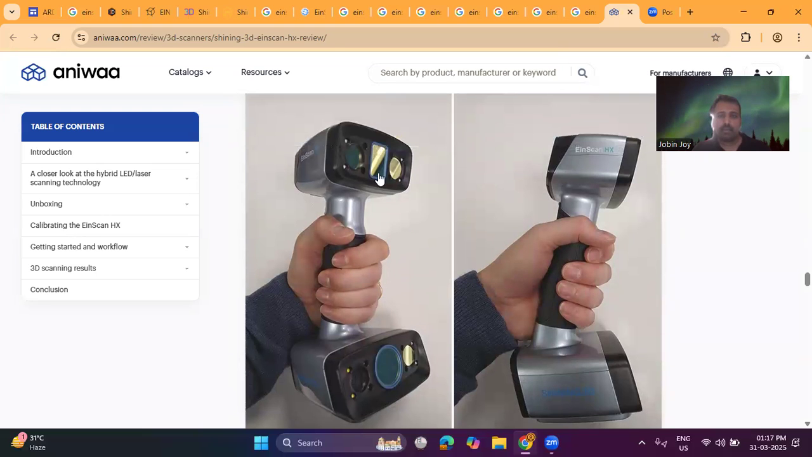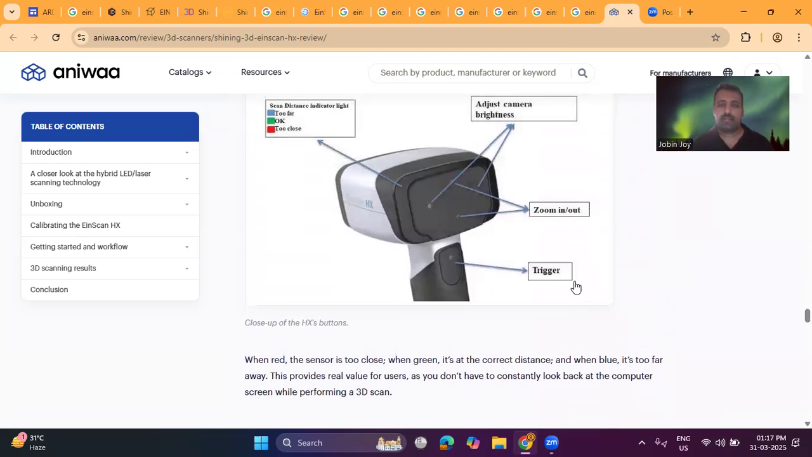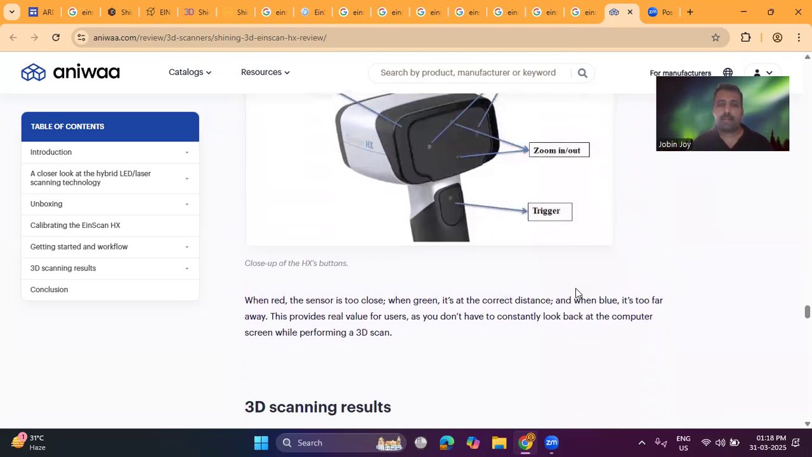As I already mentioned, the weight of this scanner is only 710 grams, so we can handle this scanner very easily without any difficulty. It is very portable because the weight is less than 710 grams.